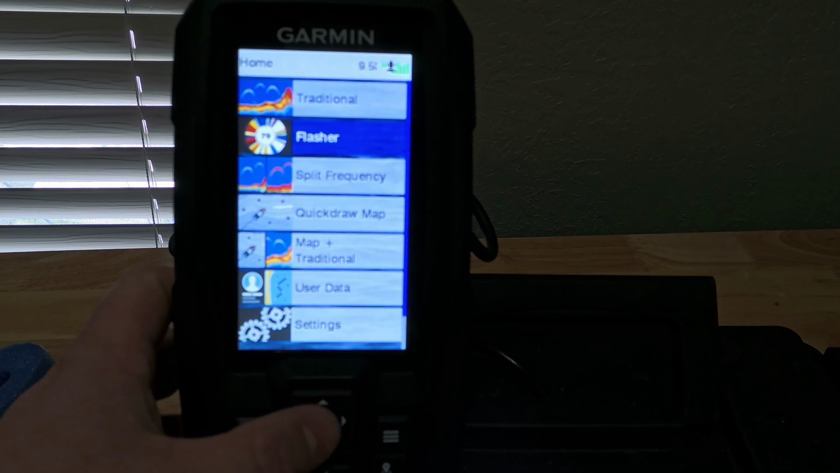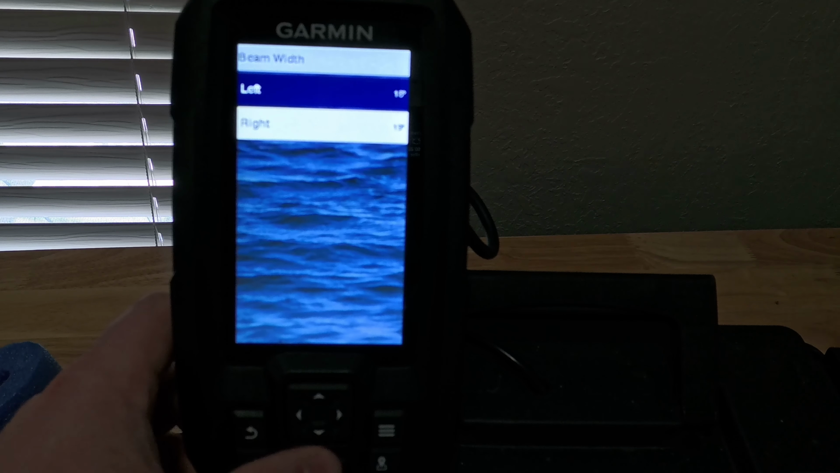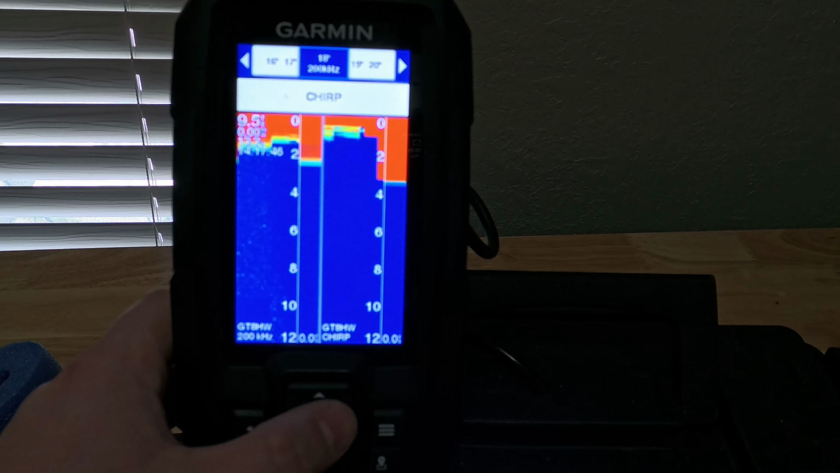Next one underneath the flasher is going to be a split frequency. So you'll see here there's kind of two screens with the A-scope. It does allow you to go in here and change what frequency you want to use. So on this unit, right now it's giving me options for 200 hertz, but also the chirp function. It will also allow you to change the beam width as well. So you can change how wide that beam is projecting out, which is nice to do. It'll kind of give you that dual function on here.